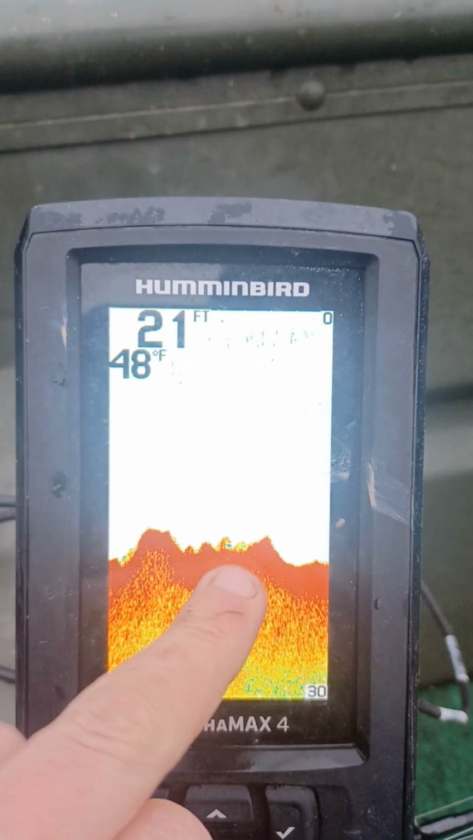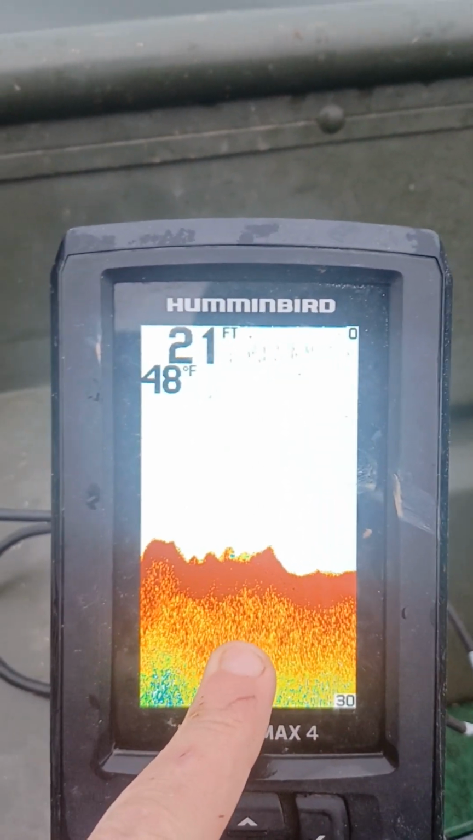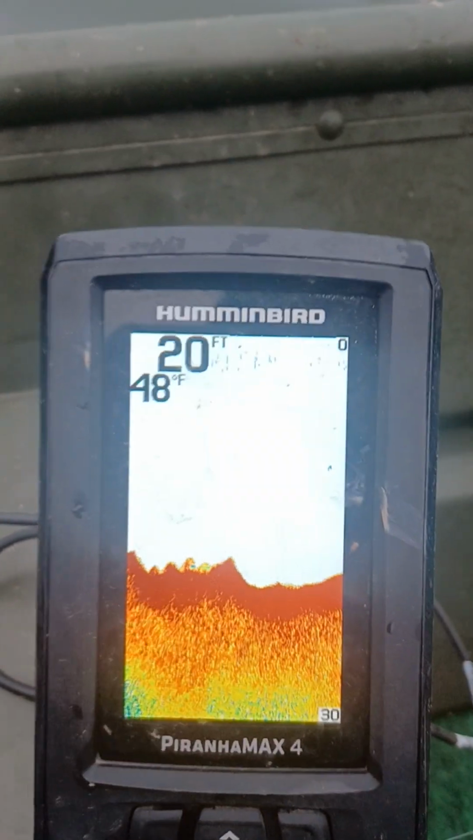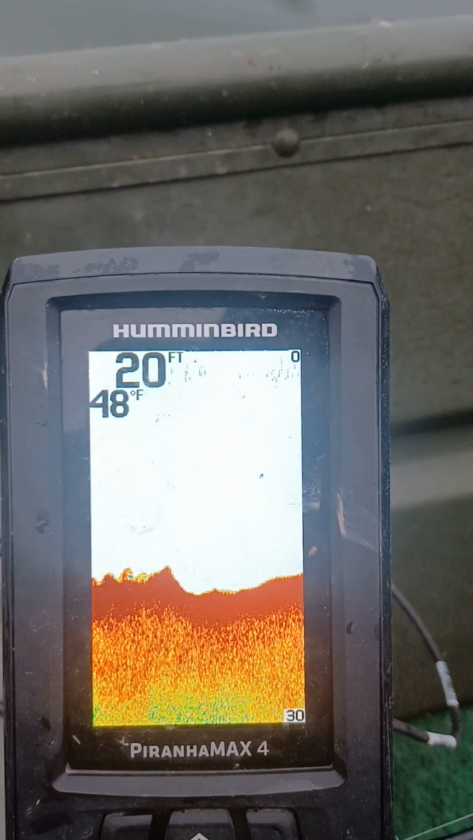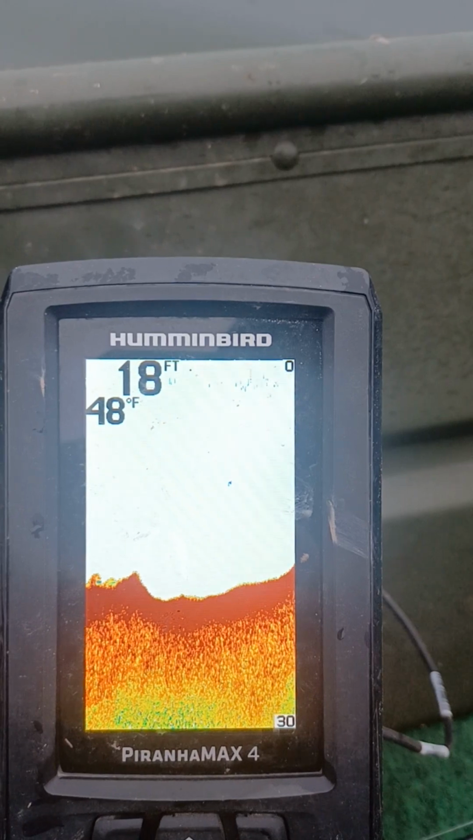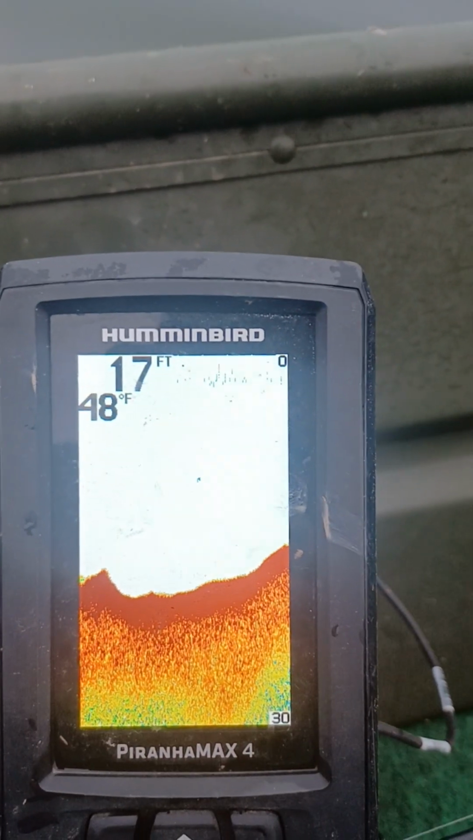Obviously this bottom right here, to me, it's looking like it's mostly sandy with a little bit of rock here and there. It's a hard bottom, as you can see. Coming back up.